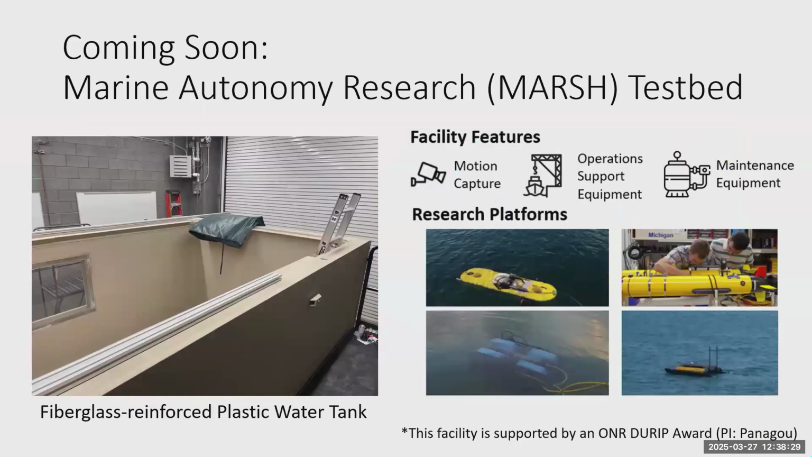I also just wanted to plug something coming soon. We in robotics have been developing the marine autonomy research testbed. This came out of an ONR DURIP that was collaborative between faculty in robotics, NAME, and EECS. It's meant to be a shared testbed here on North Campus. It's about 10 feet by 17 feet in size and 6.5 feet tall. So the water will be about 6 feet deep. And we have one nice little window we can look in.